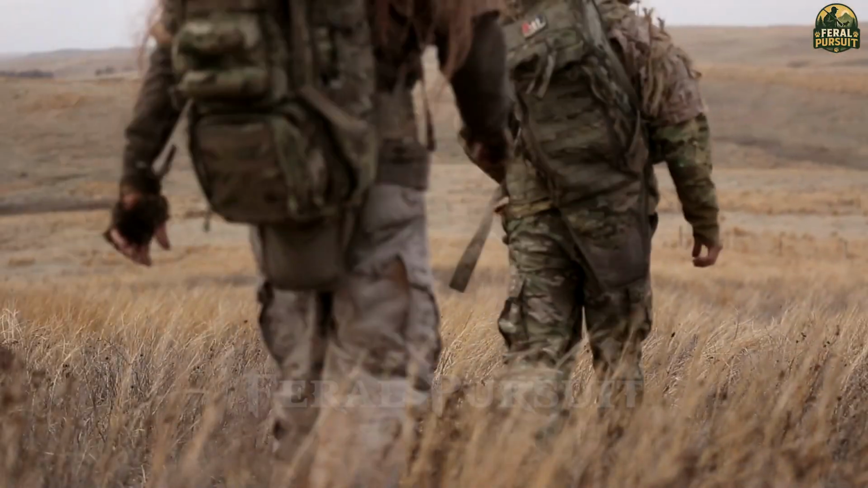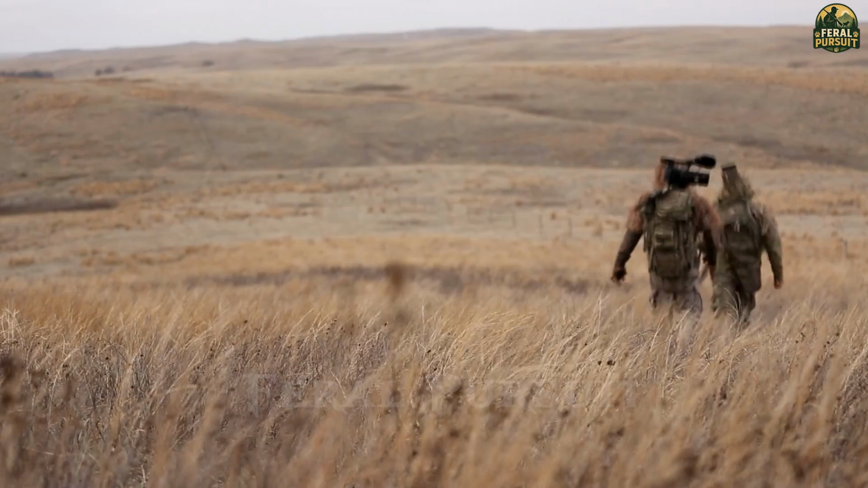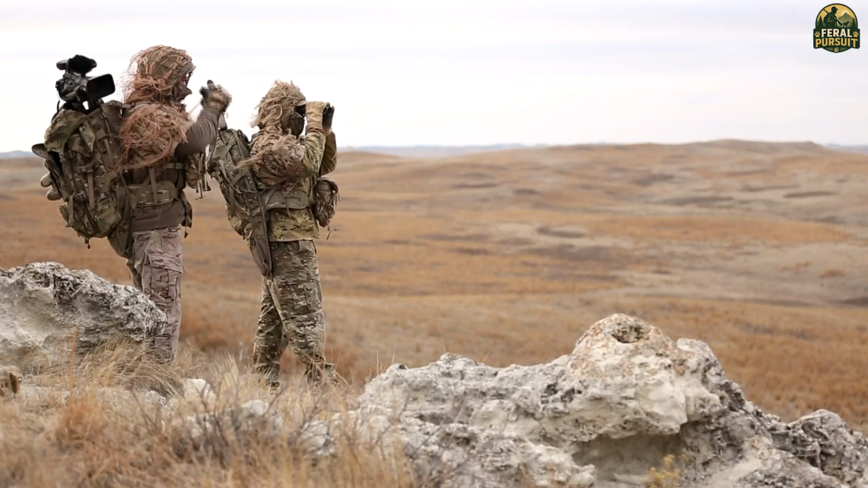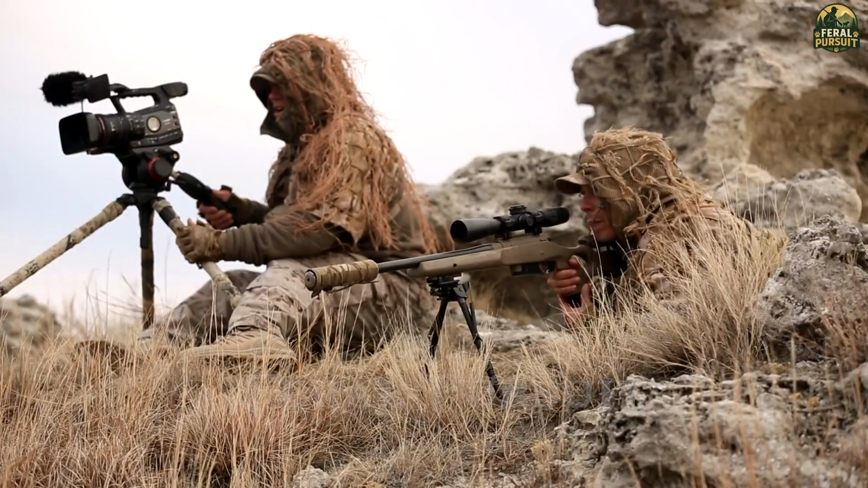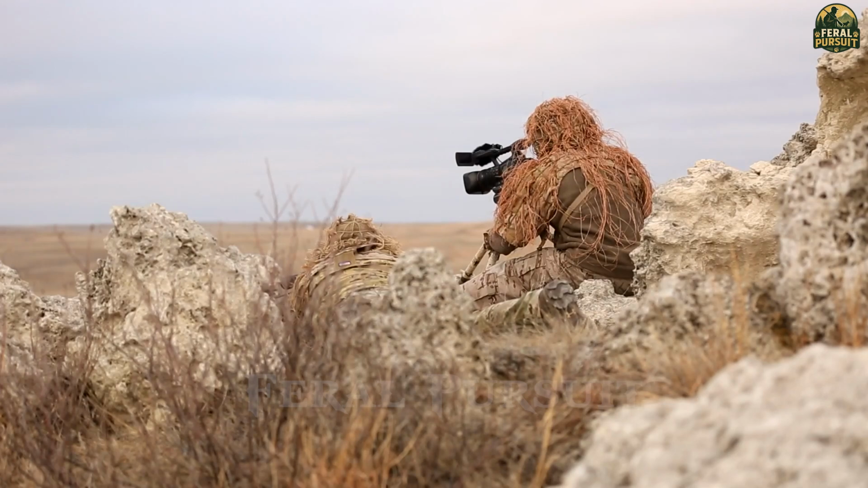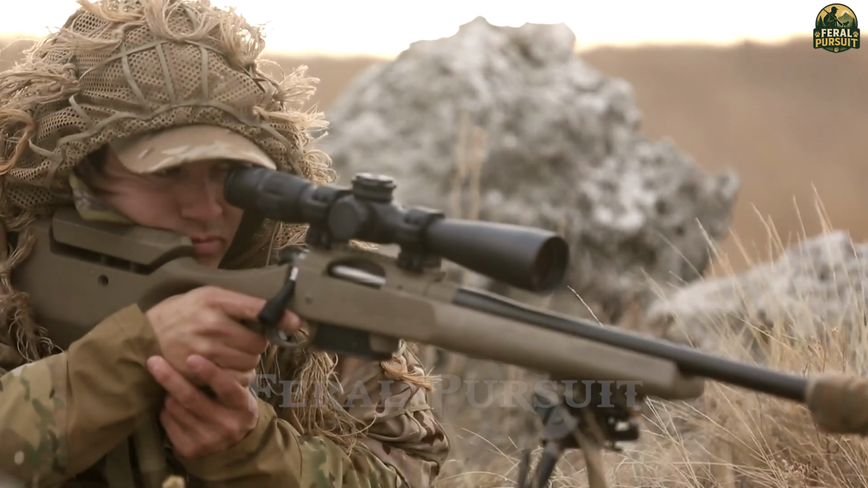I stepped into the vast grasslands near the agricultural area, armed with a rifle and a set of support equipment. I was not alone in this hunt. To lure one of the most cunning predators in North America, I deployed an electronic caller that mimicked the call of its kind. Camouflaged from head to toe, I blended into nature.